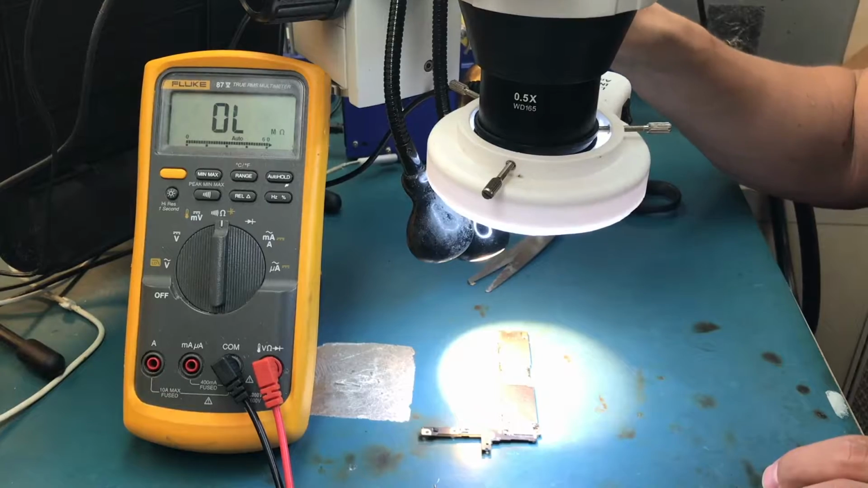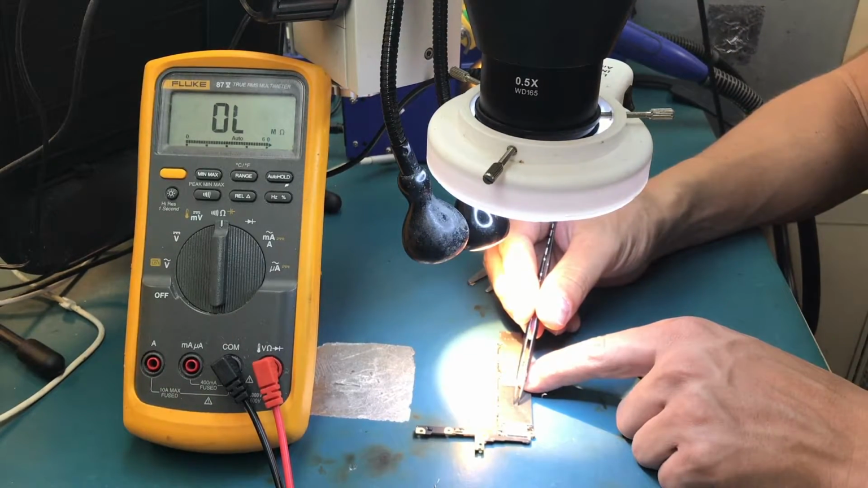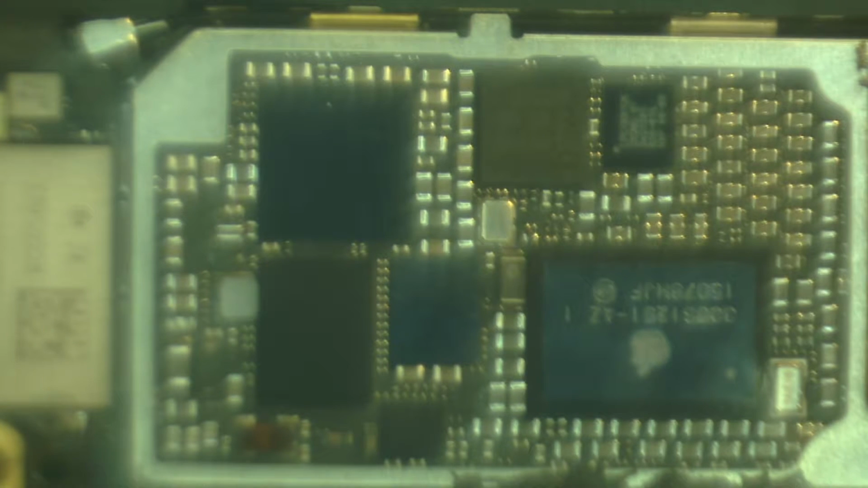So now I am hoping that the problem is going to be under this shielding. So I will remove it, because now I need to expose as much of the smaller components as possible, because I want to be able to see which one is bad and pinpoint, remove it, and replace it. Or at least remove it, because this is for data recovery. Sometimes you remove a cap and you don't really need to replace it with anything if you only need the phone to work for a little bit.